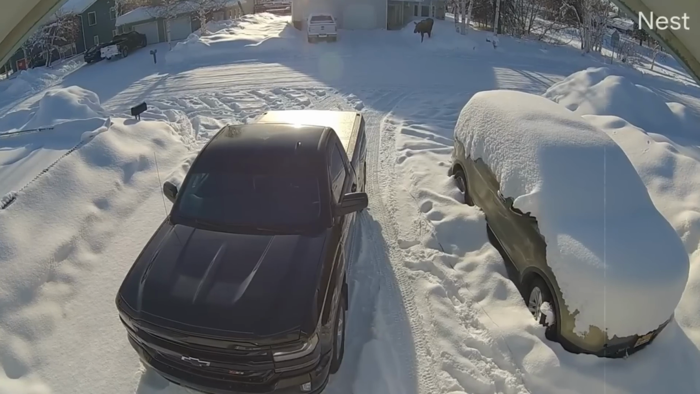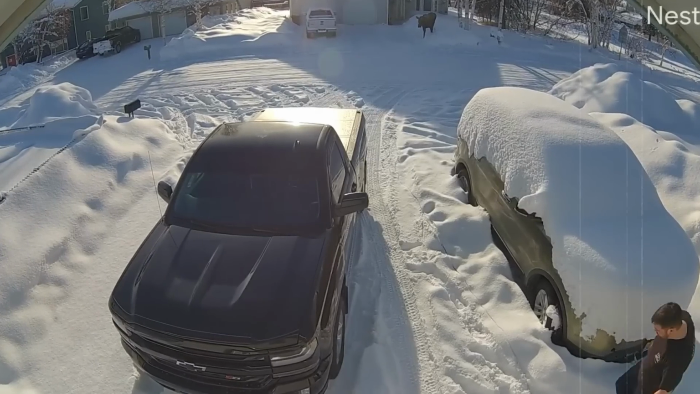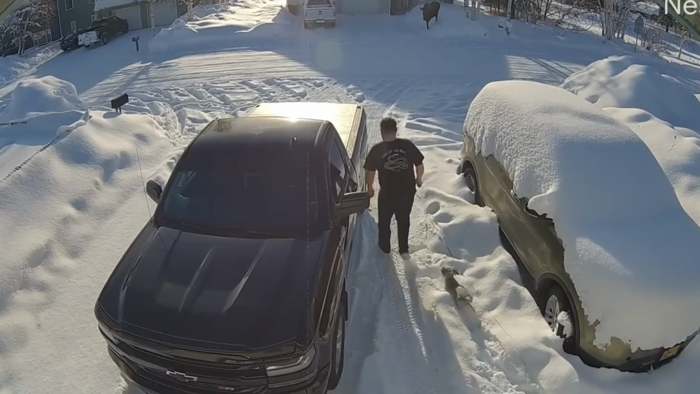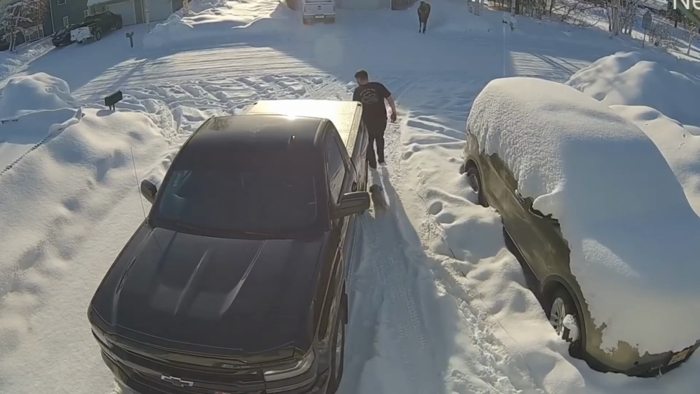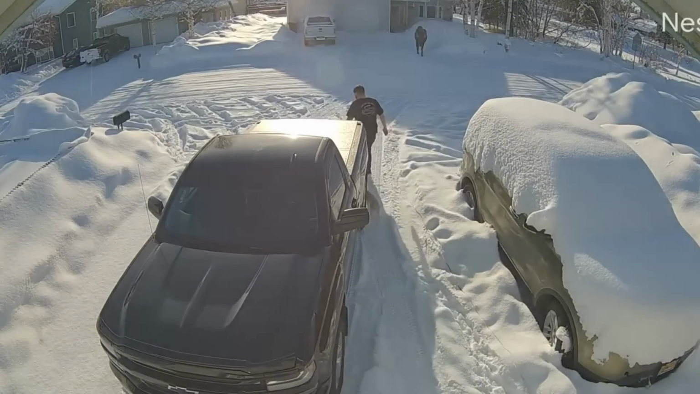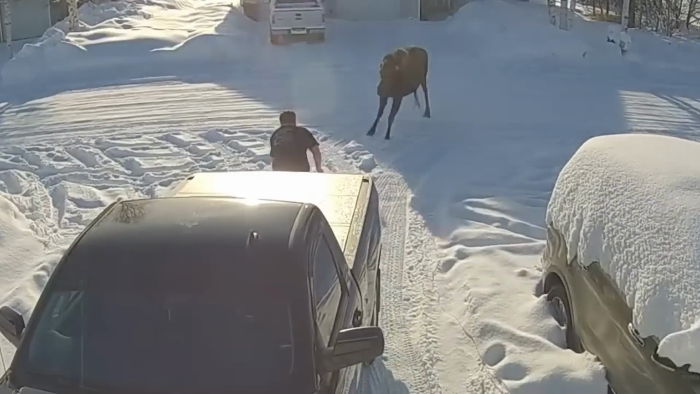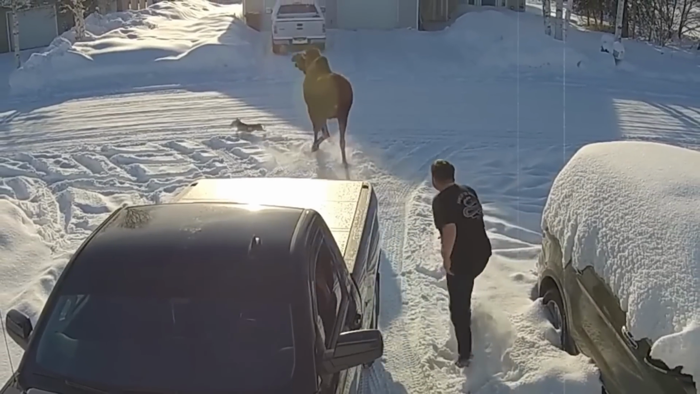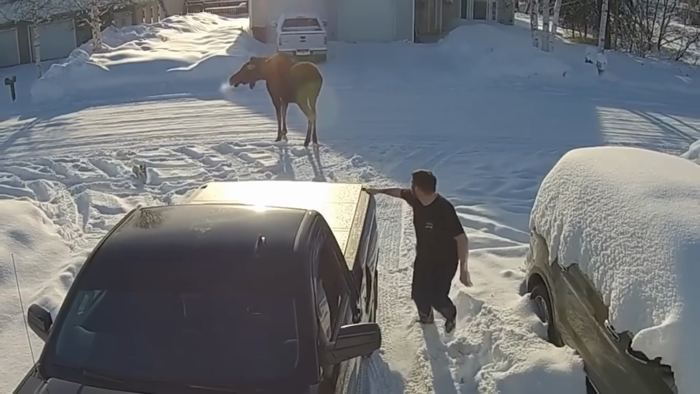Unaware of the moose's presence, the homeowner steps outside with his dog for a walk. As the moose notices the homeowner, it charges toward him, seemingly with aggressive intentions. Fortunately, the homeowner's quick-thinking dog jumps in at just the right moment, startling the moose and preventing an attack.